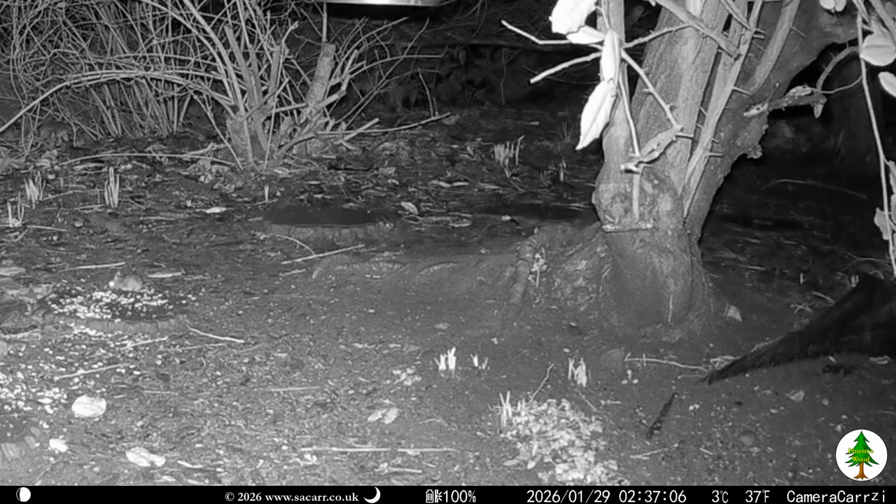Speedy and Danger were out at 2:37, with Danger Mouse seen dropping into the burrow.